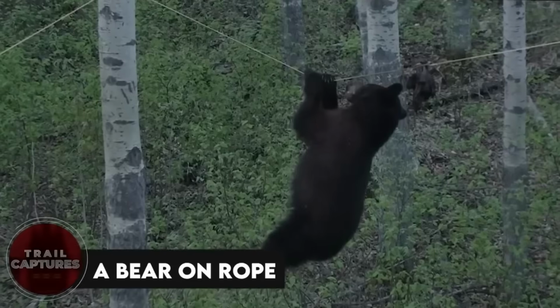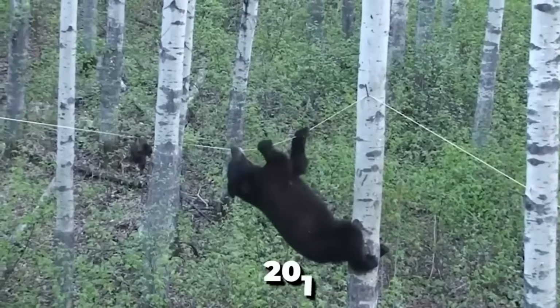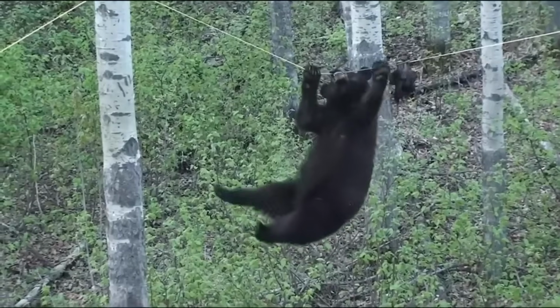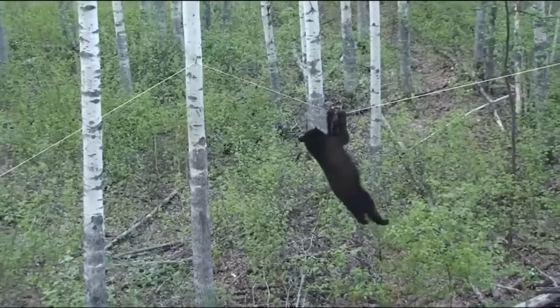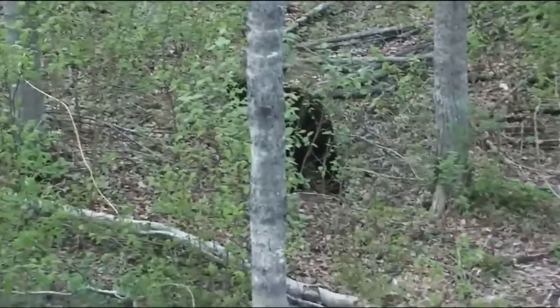A bear on rope. A cool video of a big black bear in Canada was captured by the Garrett Bros Outfitting YouTube channel back in 2013. The bear was determined to reach a hanging beaver that was out of its grasp. So it showed off its strength and athletic skills by climbing a tree and hanging from a rope. Despite its best efforts, the bear couldn't reach the beaver and ended up falling down. It gave up on its meal in the end.